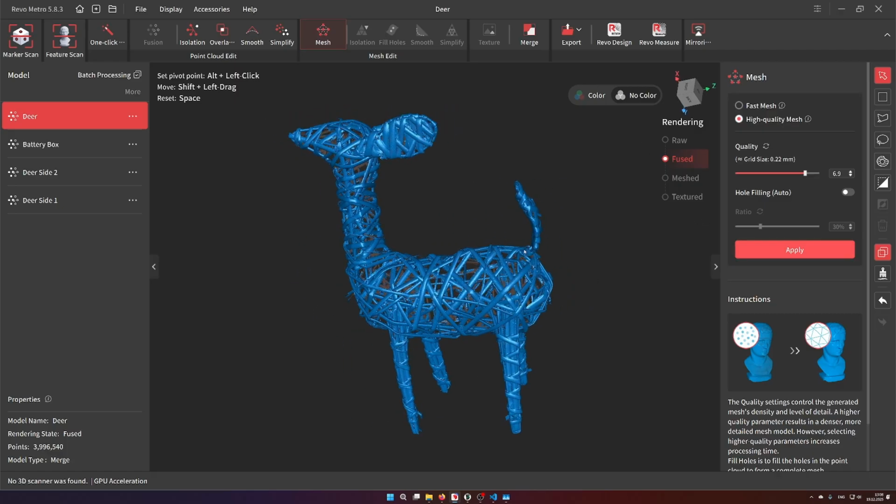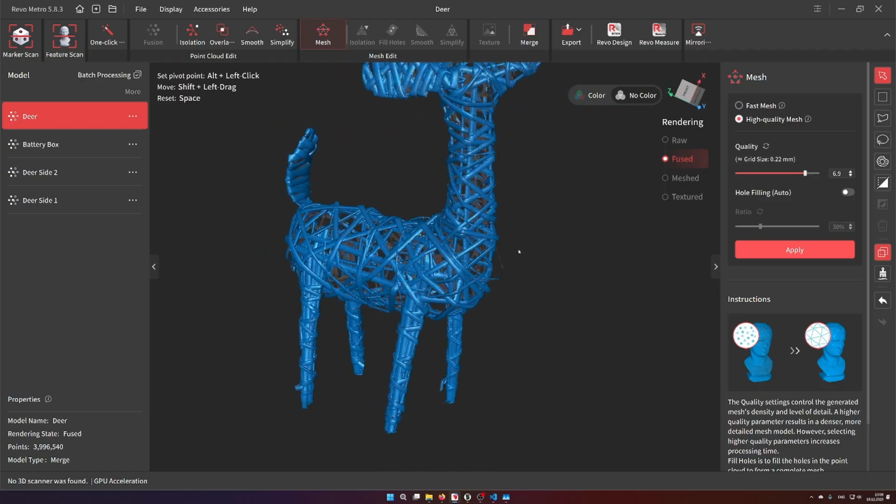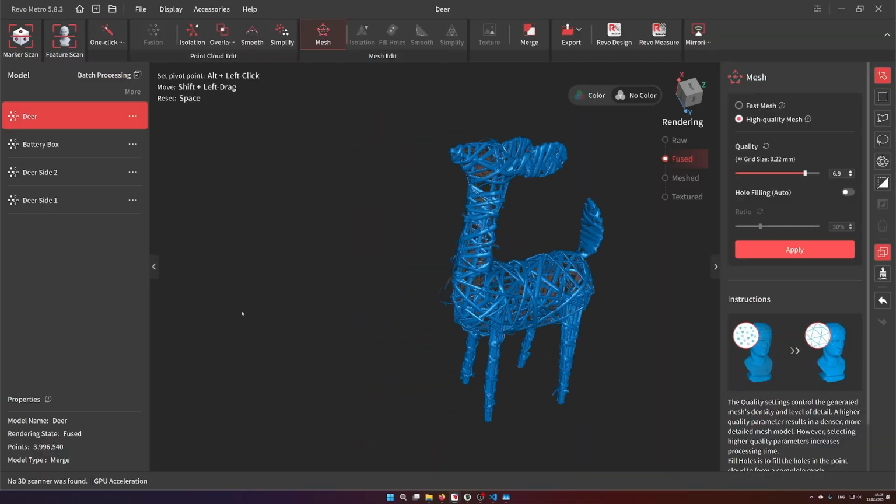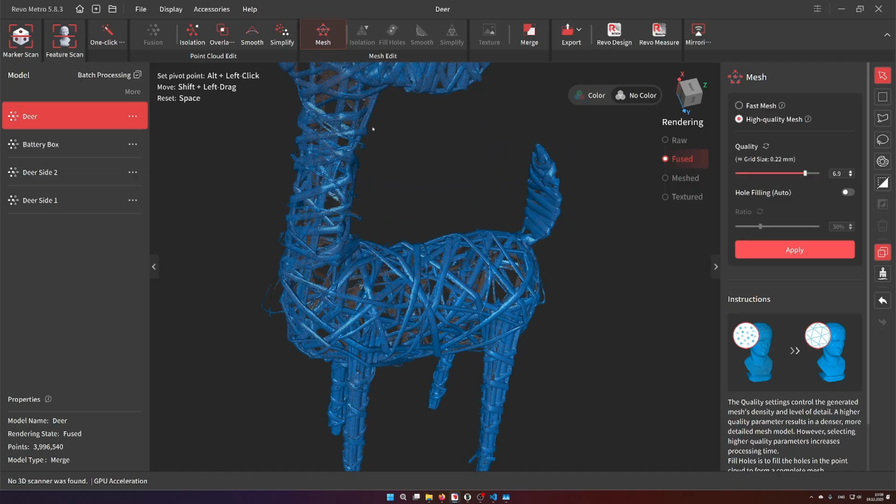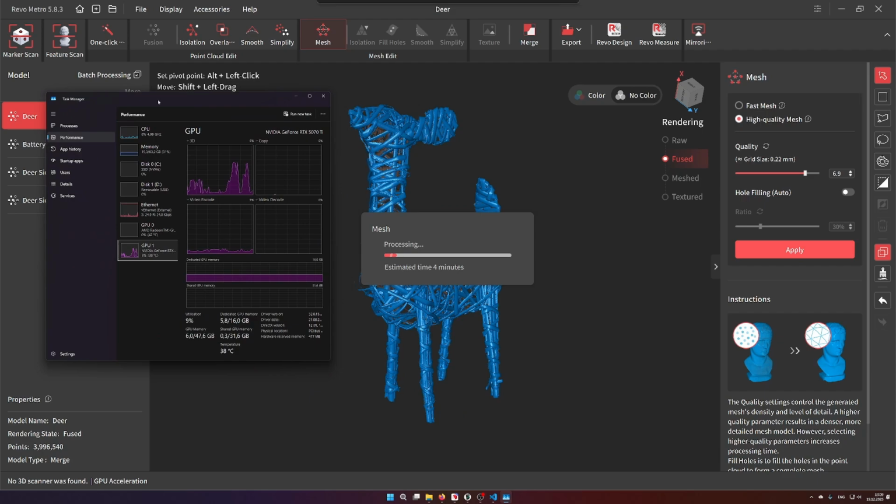Maybe I will have to play around with it. It is quite a lot faster, but I currently haven't used it a lot. I will specifically not use the hole filling because I want to keep the actual gaps between these wooden strips. So let's now perform the meshing and have a quick look at the GPU usage.